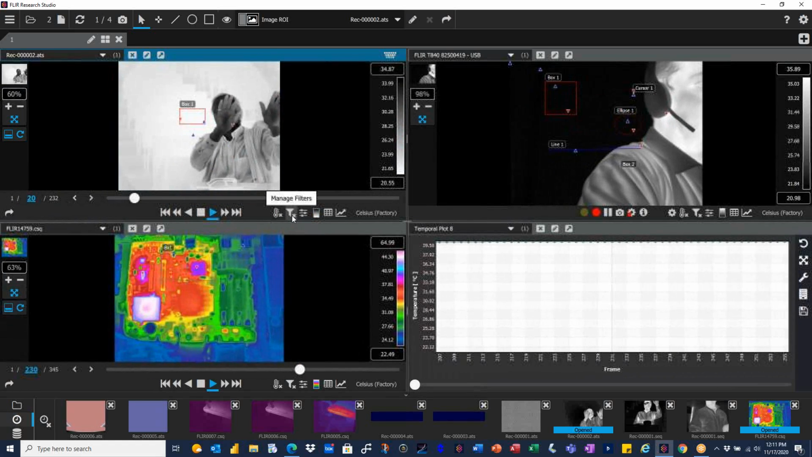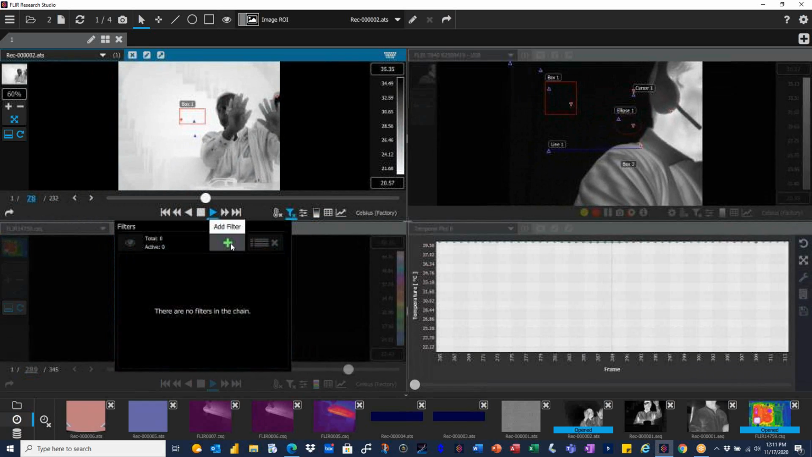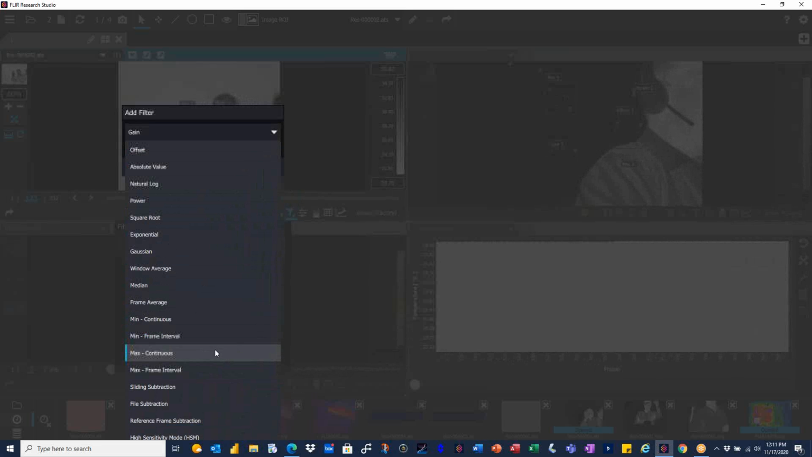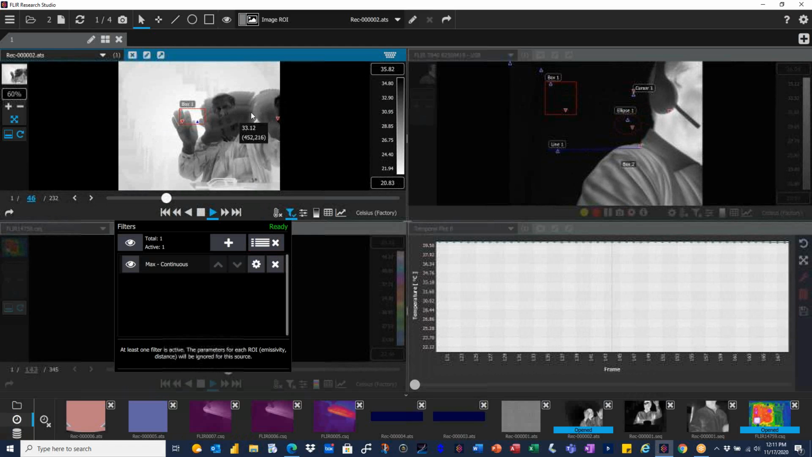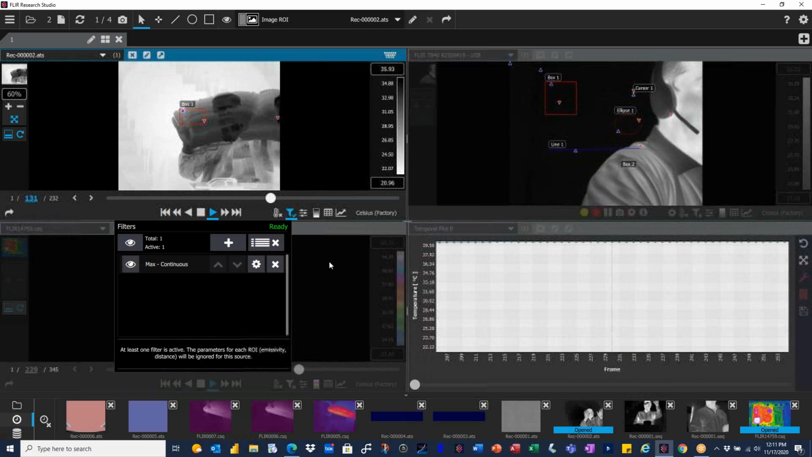We also have the filtering. This is for those who are familiar with Research IR. We always have the filtering capability. So if you wanted to record, let's say, max continuous, let's say you want to do tracking of an event, you want to see where the max pixels are and where they're going. Well, you can turn on the filter max continuous. Now you see every maximum pixel is being recorded. That's why you see the hands kind of painting the screen right here. If I want, I can add more filters along here as well.